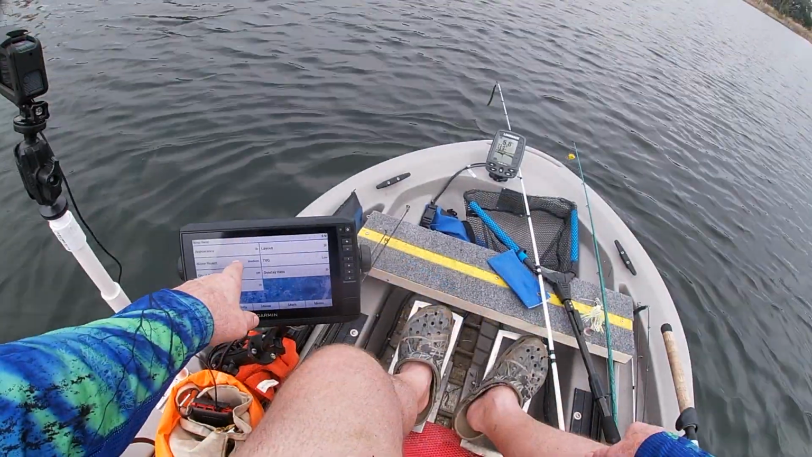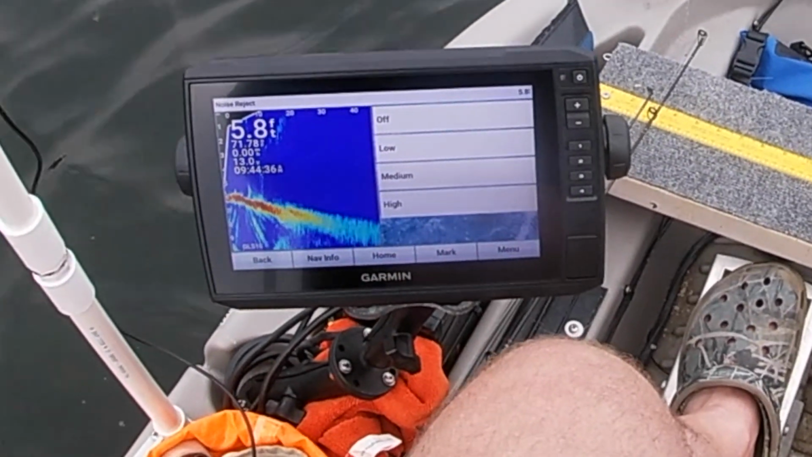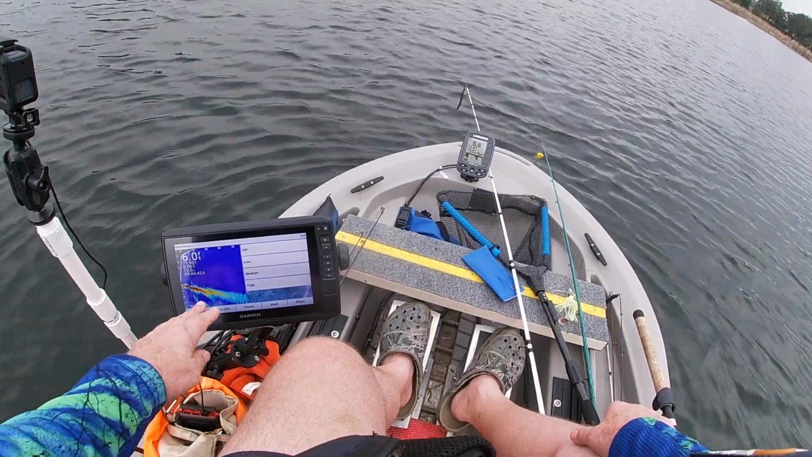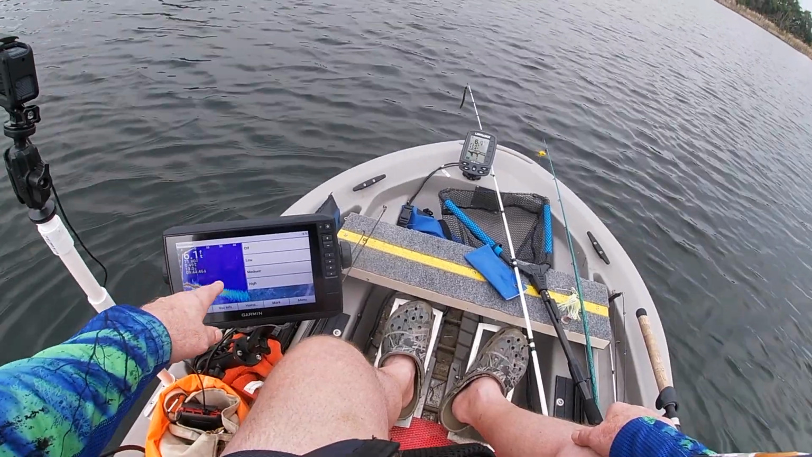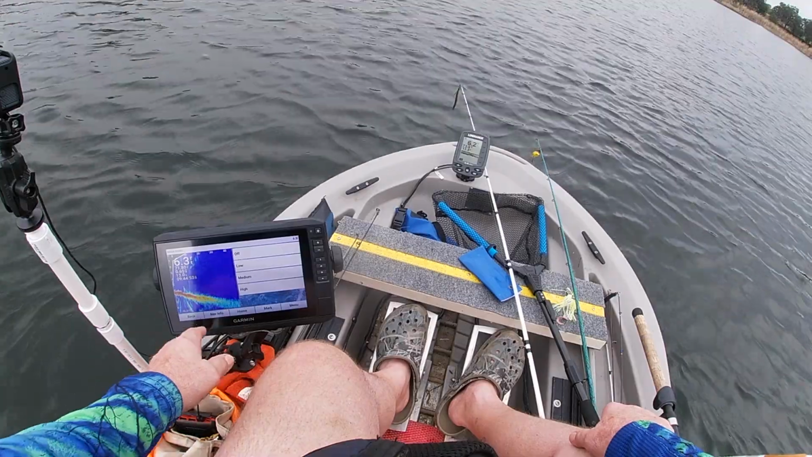Now, noise reject, I have it on medium. Let's turn it on high. So I get rid of a lot of the stuff. You can do that in addition to the gain. So you can have your gain up high, but yet have this filter out some of the clutter on the screen. I'm keeping it at medium.